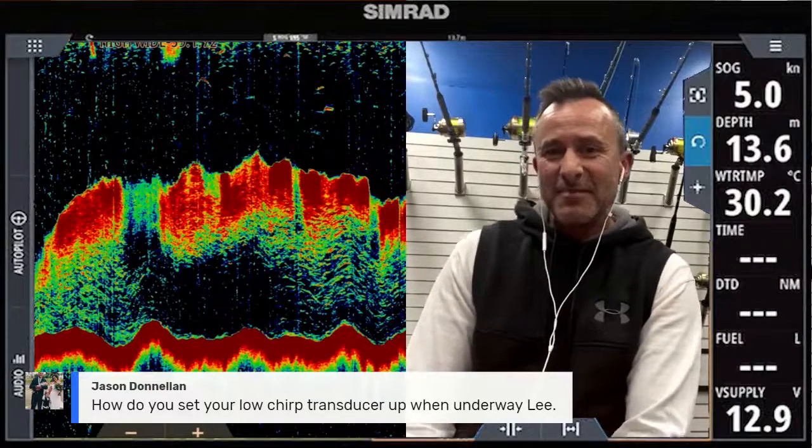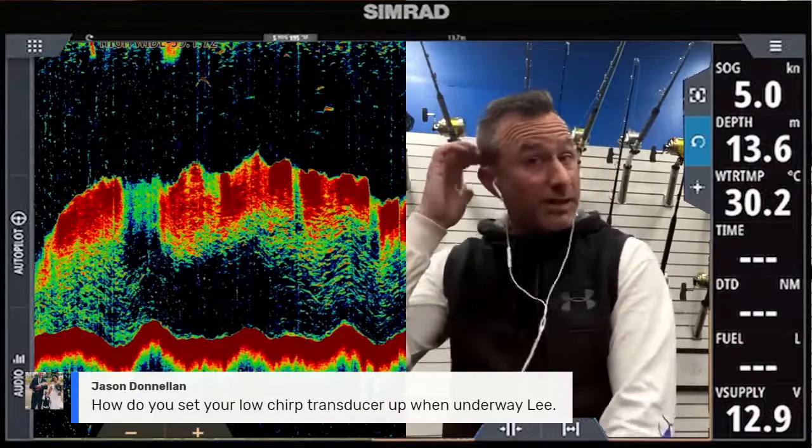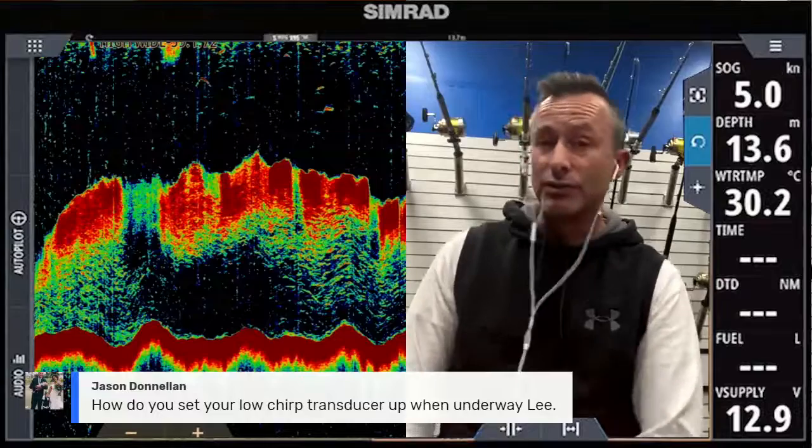So Jason's asking how to set up your low chirp transducer for when you're underway. Well, that's pretty easy. You just go into your menu and into your source, and your source will have high chirp and low chirp if you've got two of them. That's the best thing to do. You just go straight in, choose your low chirp, and you drop straight into it.